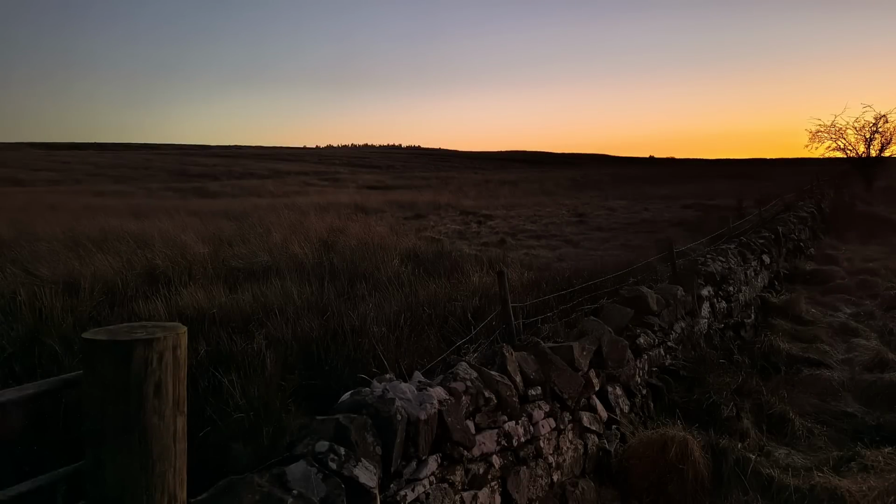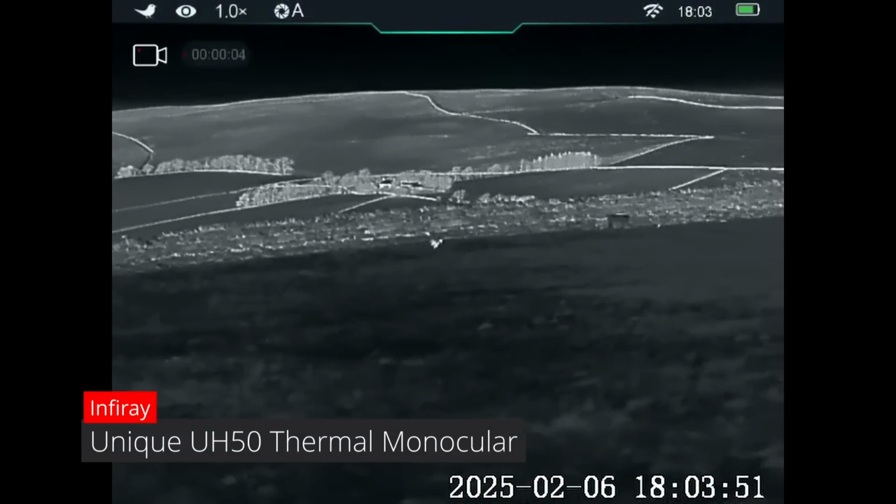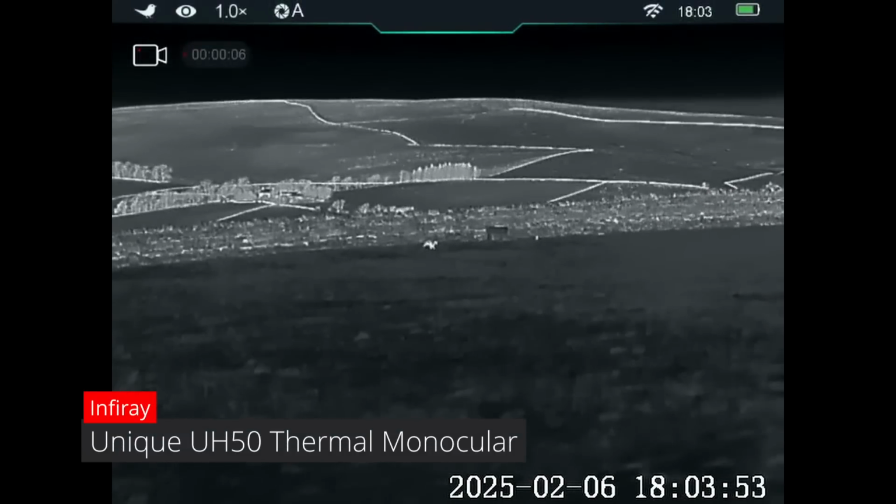When I first arrived on site, before I even started filming, I was welcomed by this breathtaking sunset. I had to just snap a quick photo to share with you all. Right, I'm just having a scan around, and there's a hare running across the field.